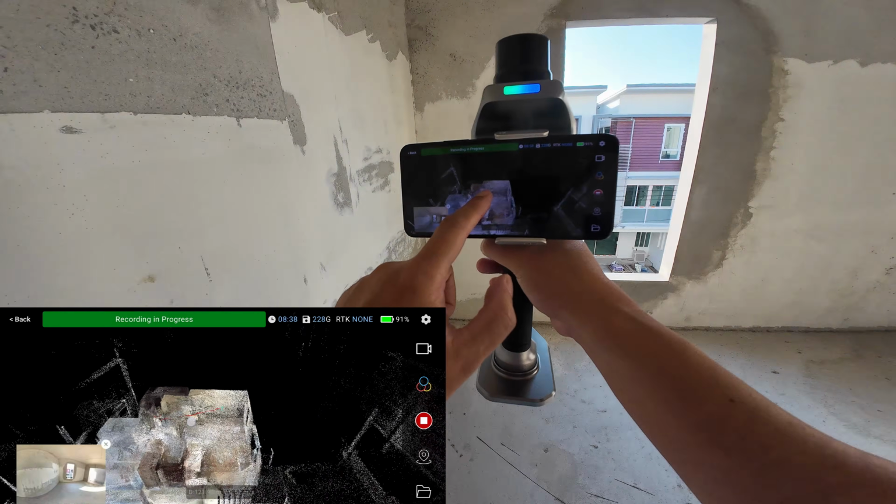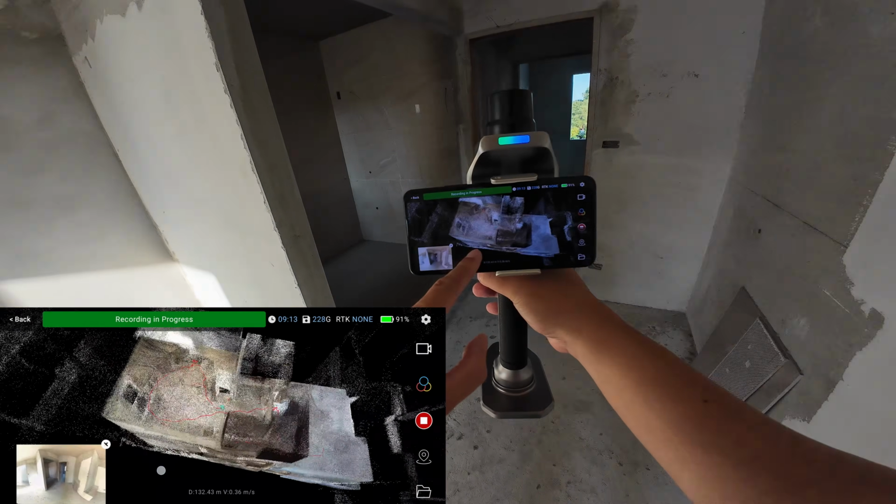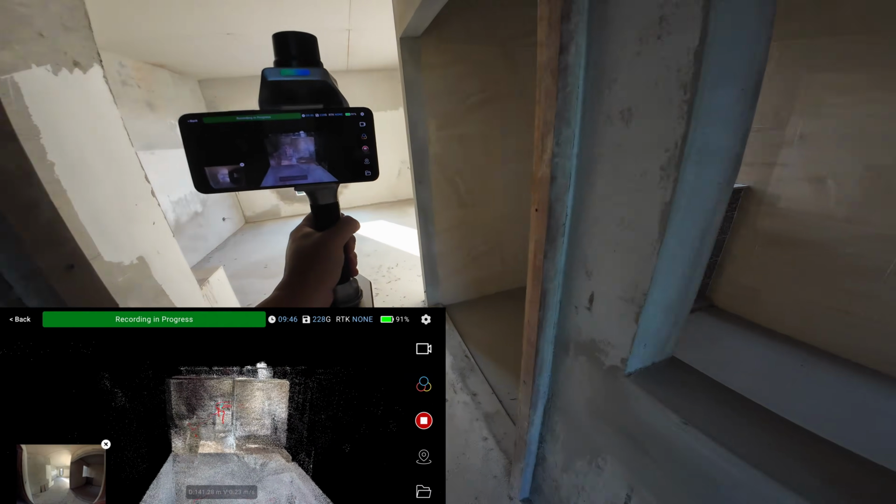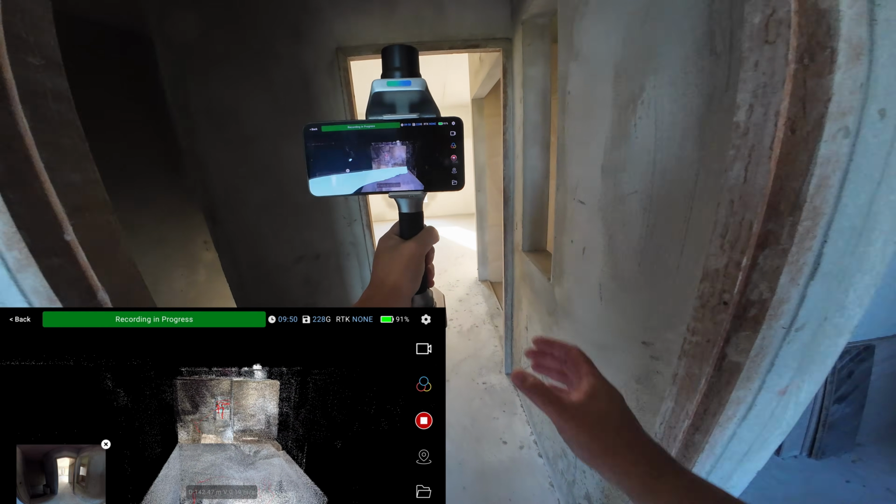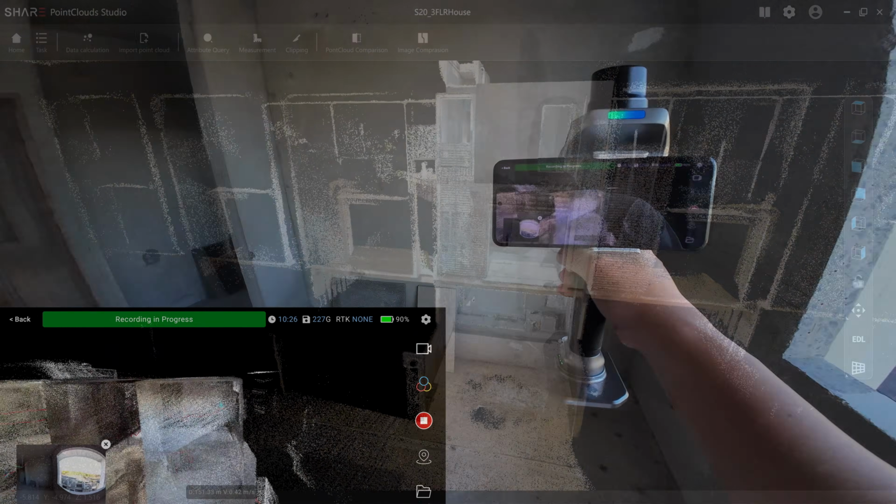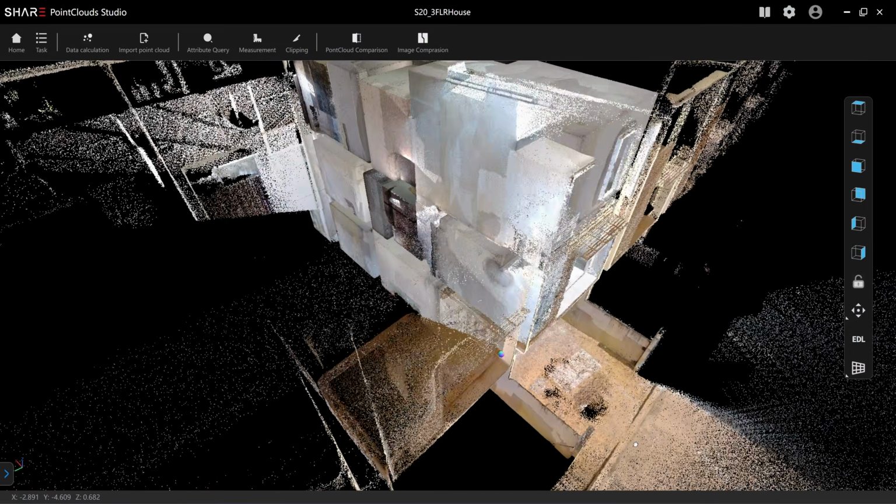In this video, I will walk you through how I take LiDAR scan data and turn it into a CAD model. We will use this 3-story house as the example, and I will be working in AutoDesk Inventor. So this is the scan result from the Share S20.